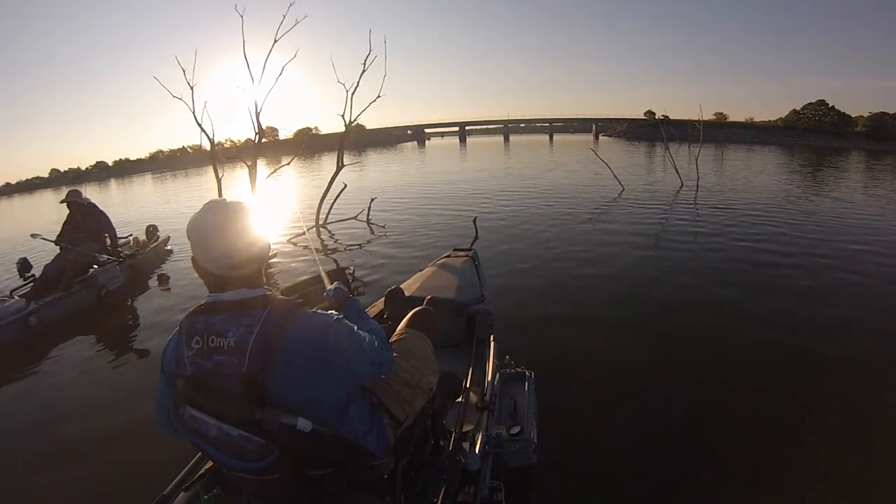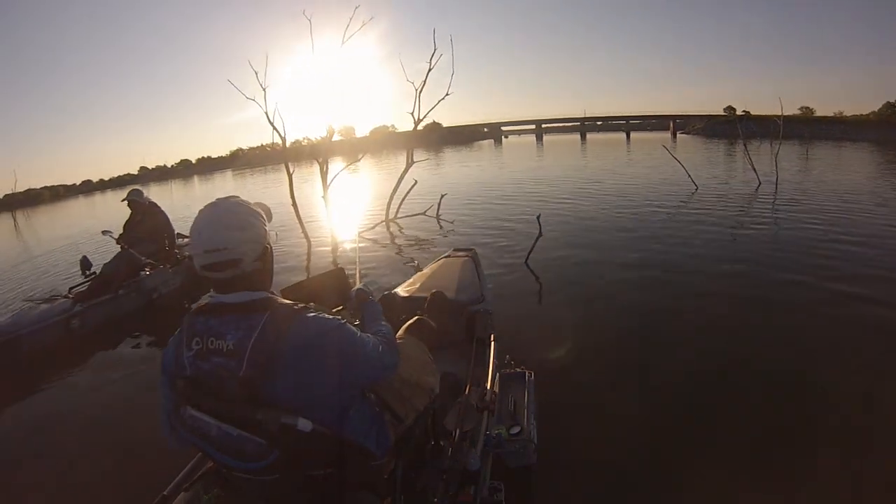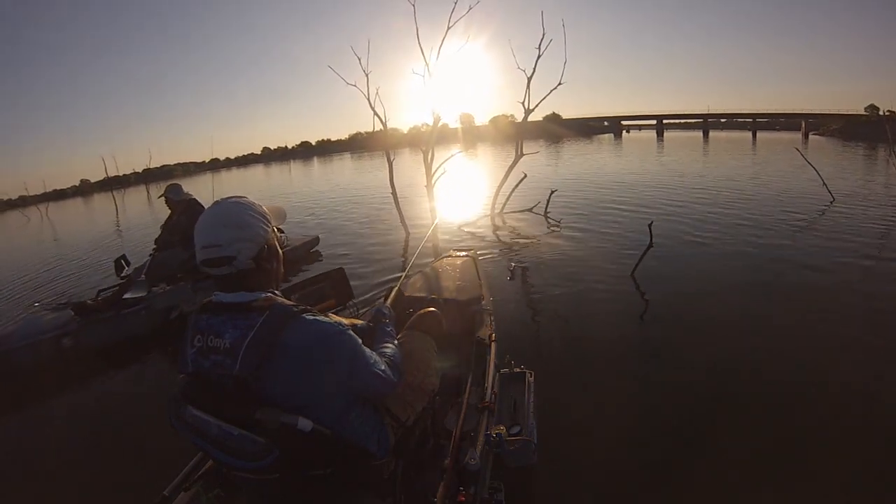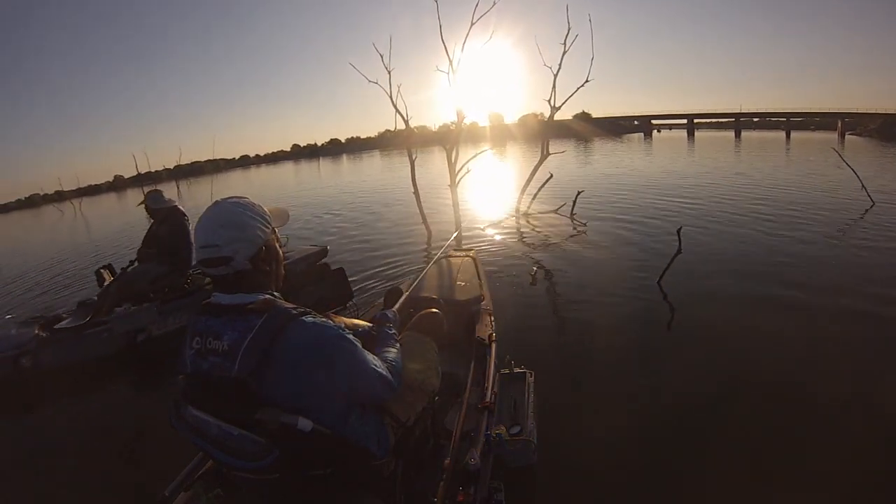See anything? See the brush pile. See little things right above it.